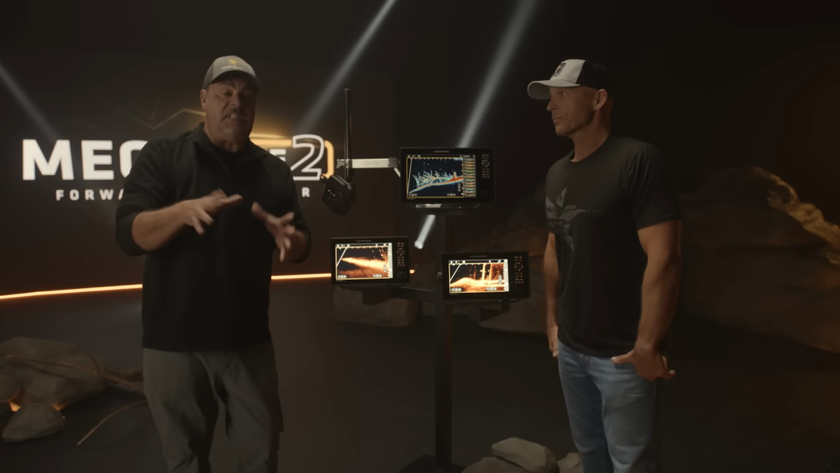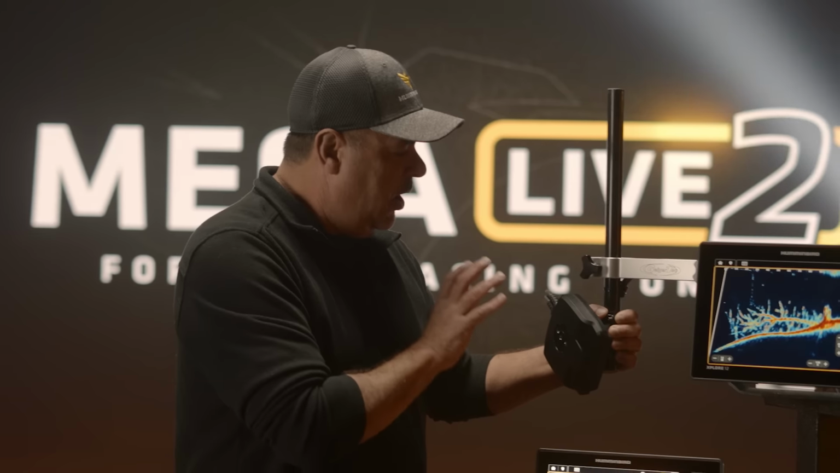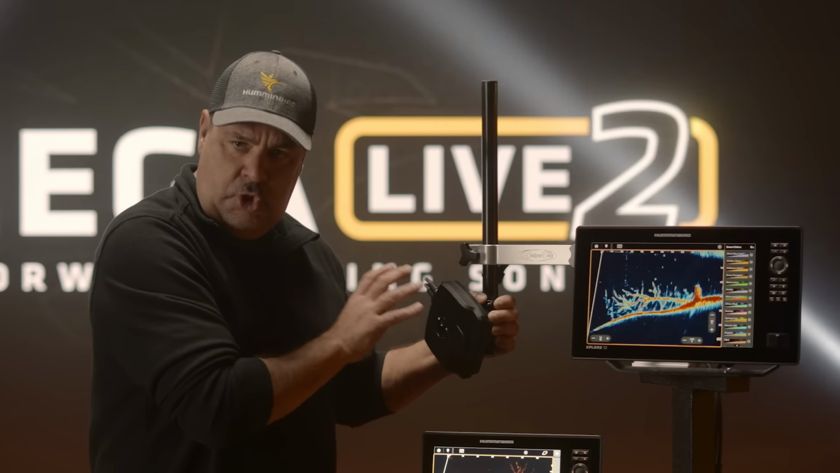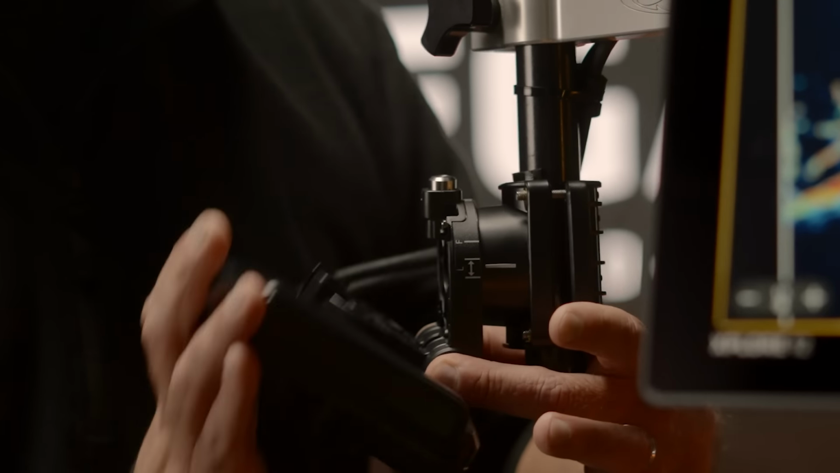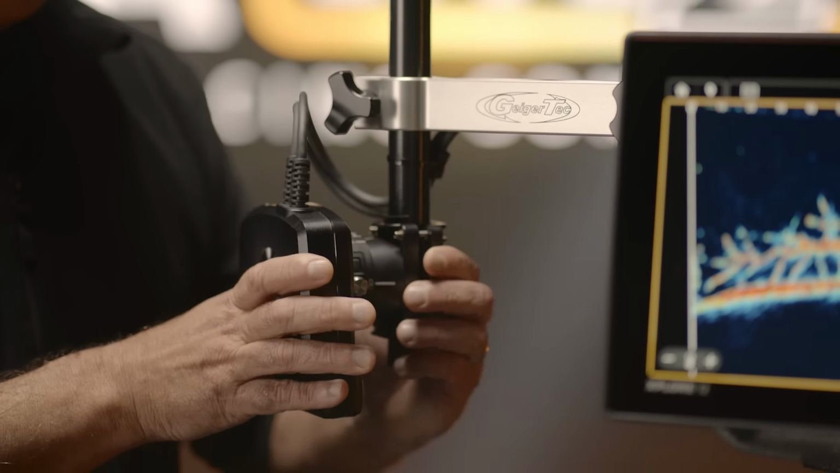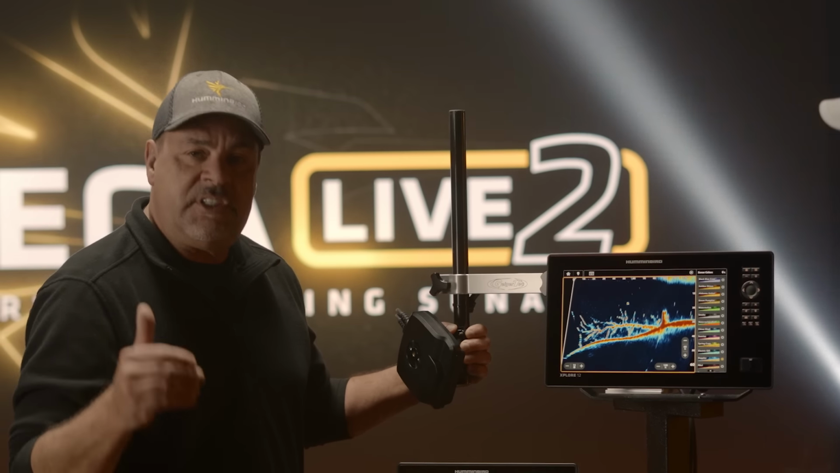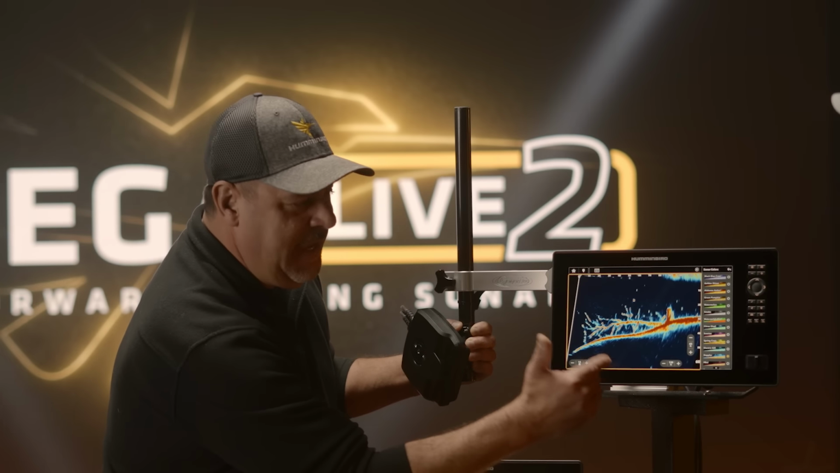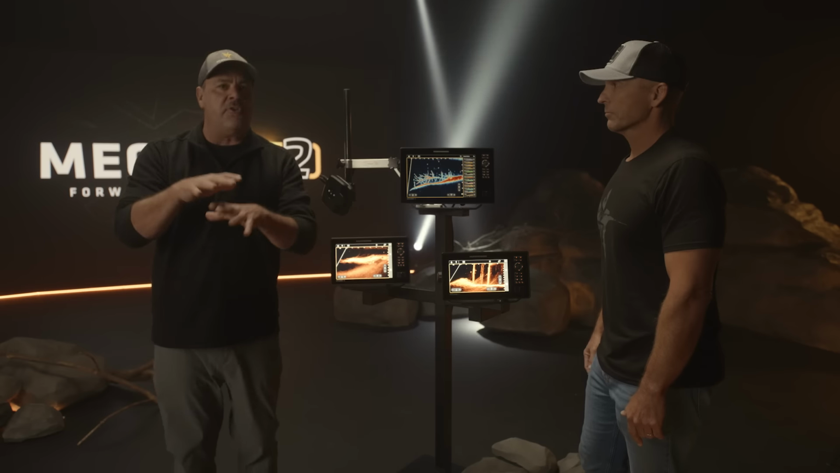Absolutely, and something else, and to me this is actually very, very critical, is how rigid the newly engineered transducer is. And you say, well, why do I need that? If there's any kind of slop in that transducer, if you use forward-facing sonar, if there's slop in the transducer, you're gonna get bounce on that screen. Very, very rigid, but really full circle.